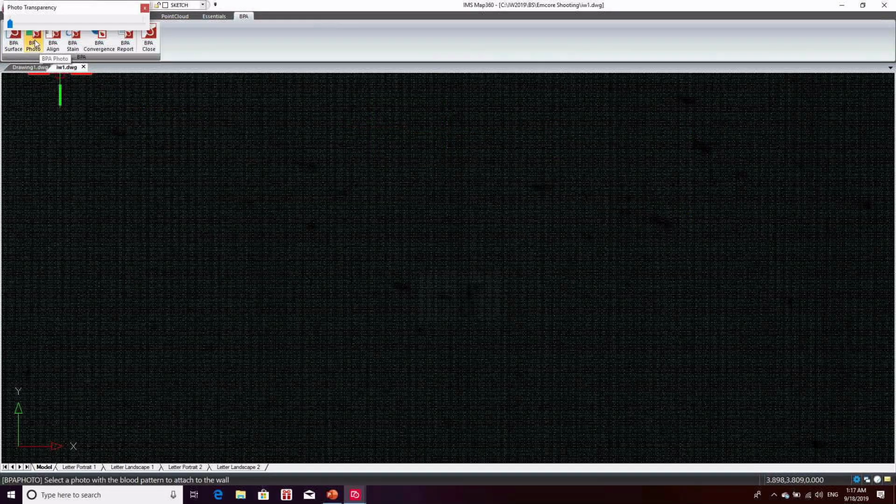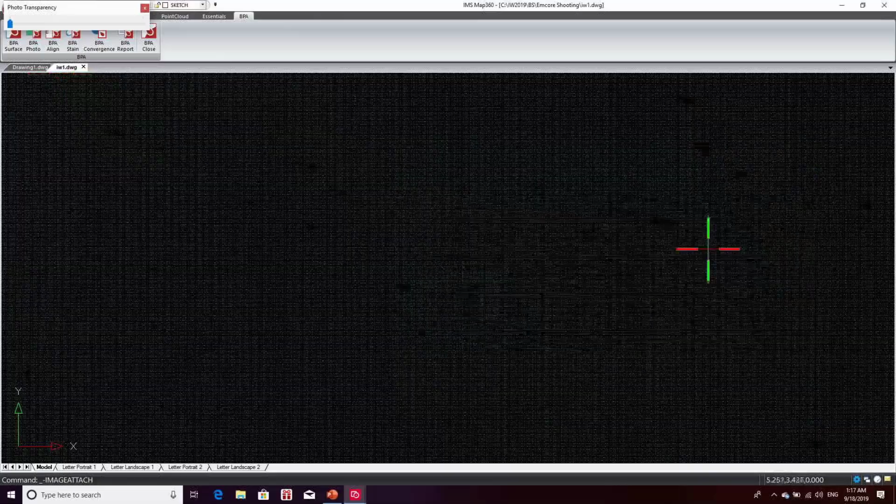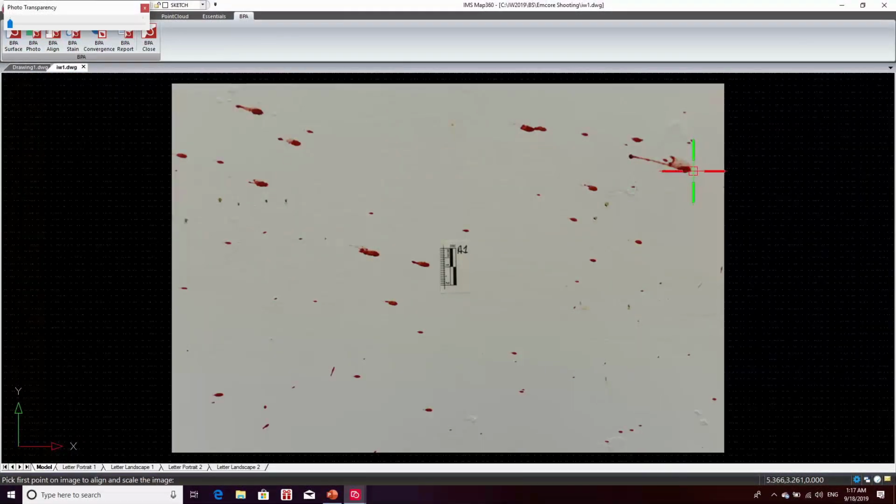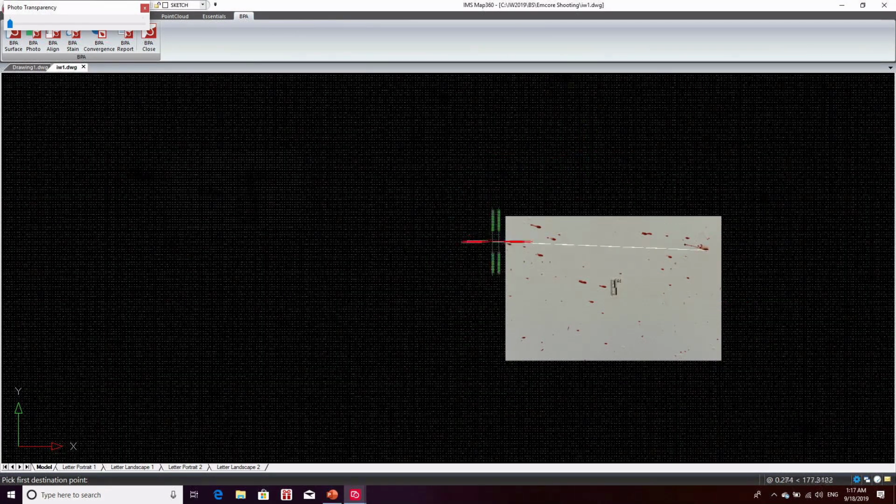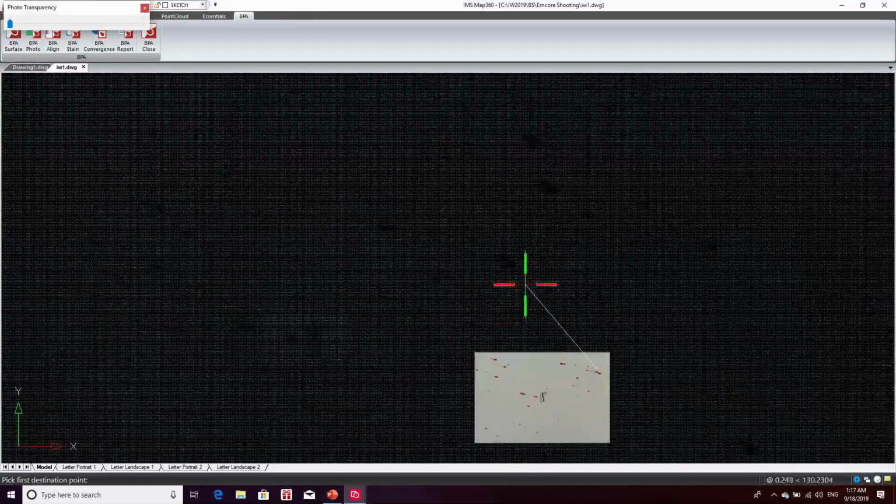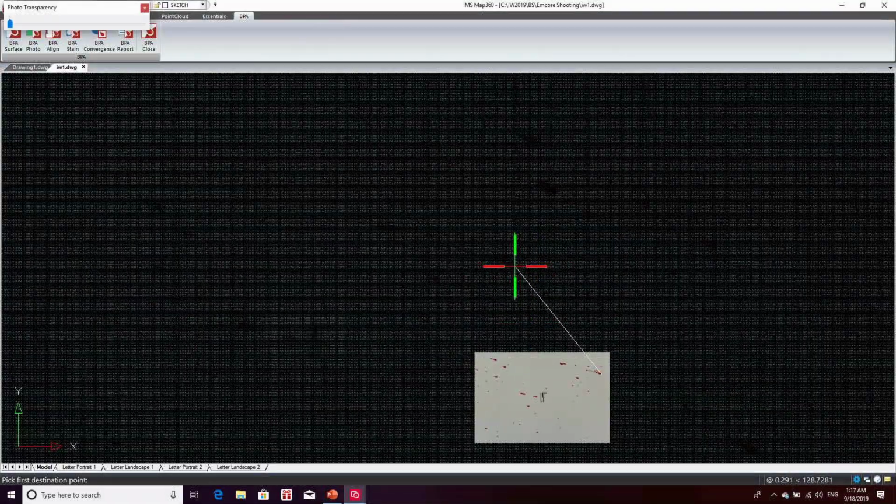So I'm just going to reinsert that. So again, we'll align from that point. And we can see that the corresponding point in the scan is right here.